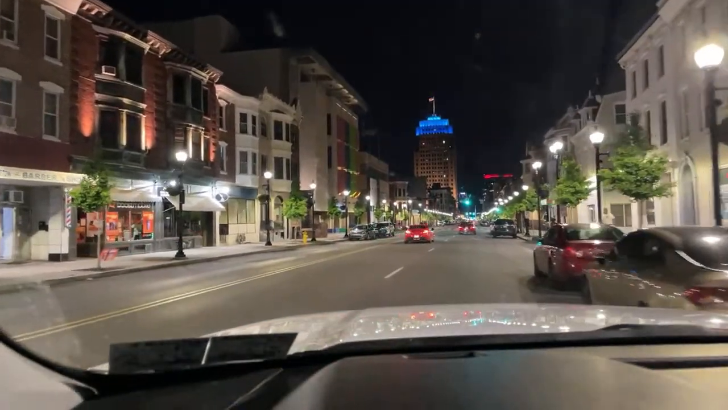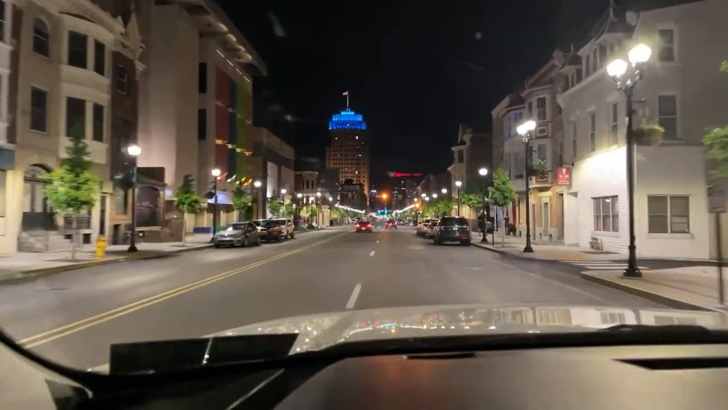Slow down. Pull over. My poor dog. She don't know what's going on right now.